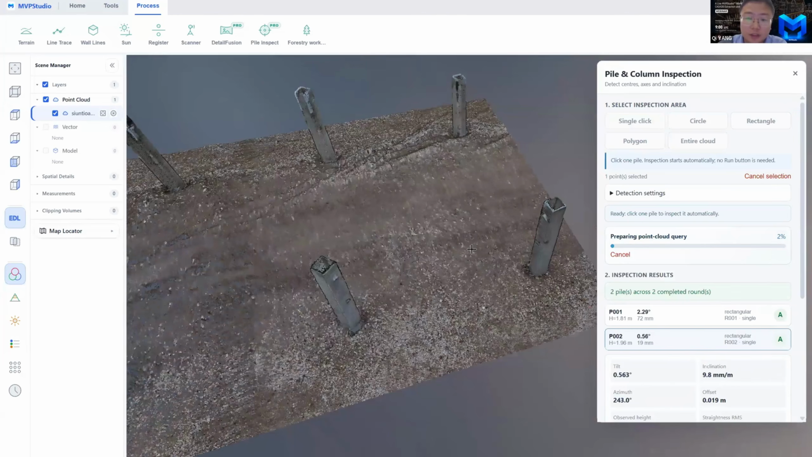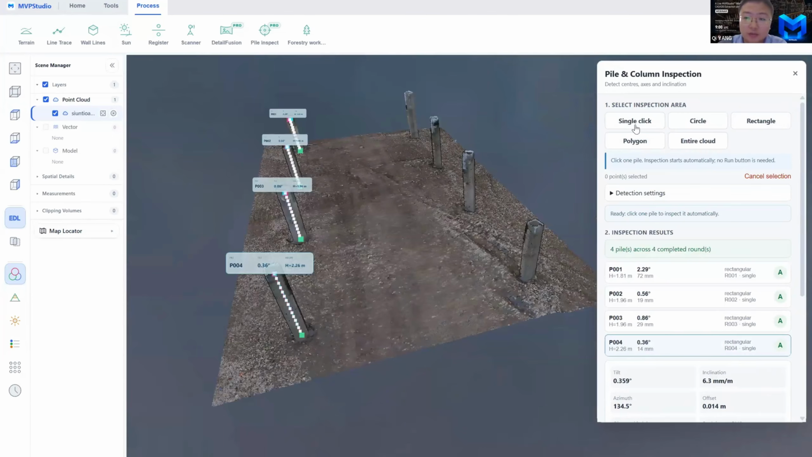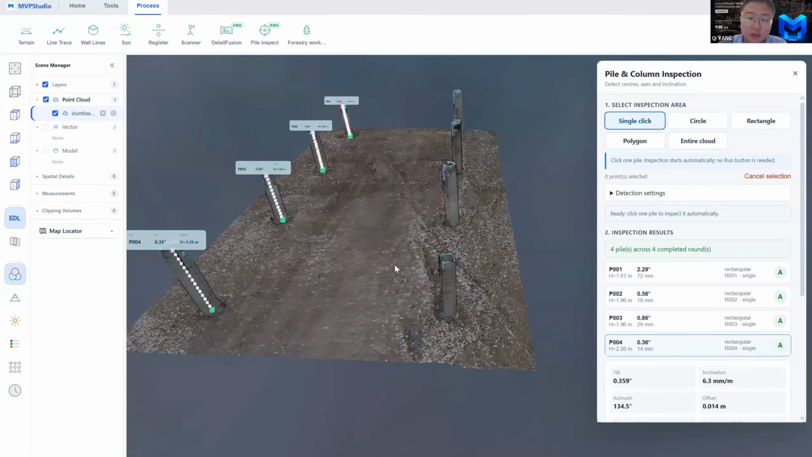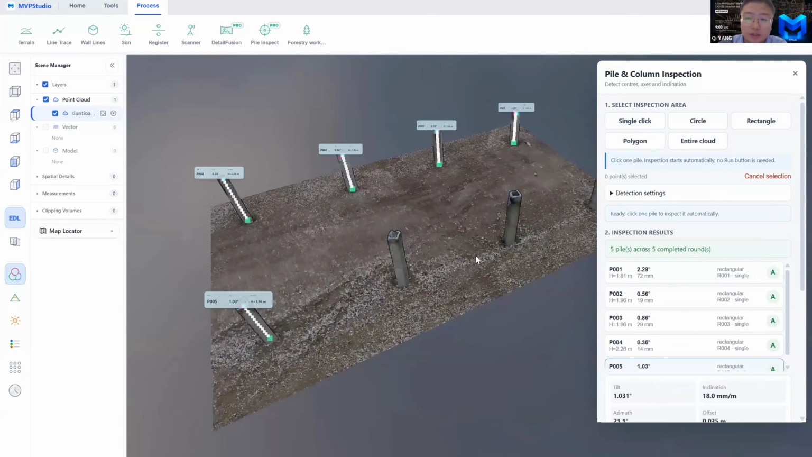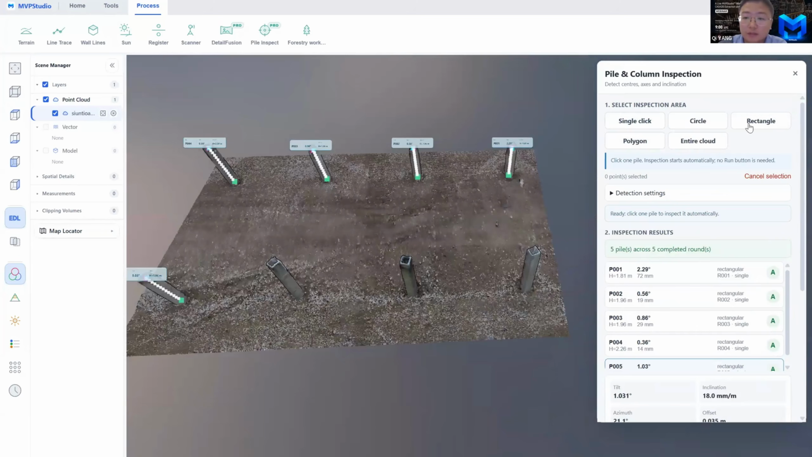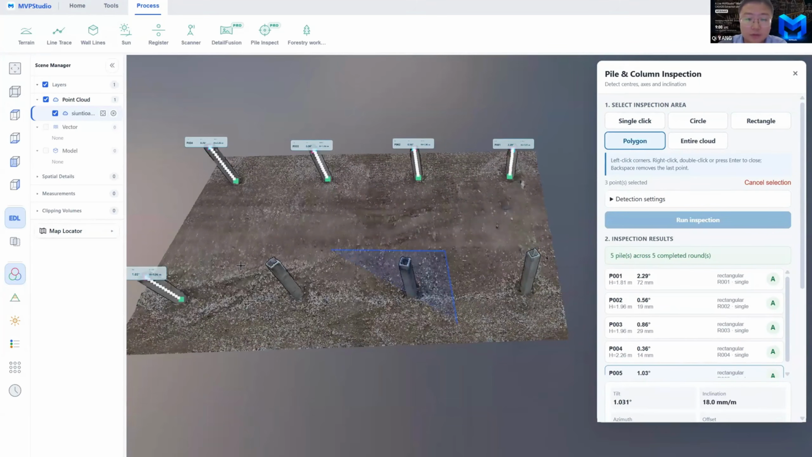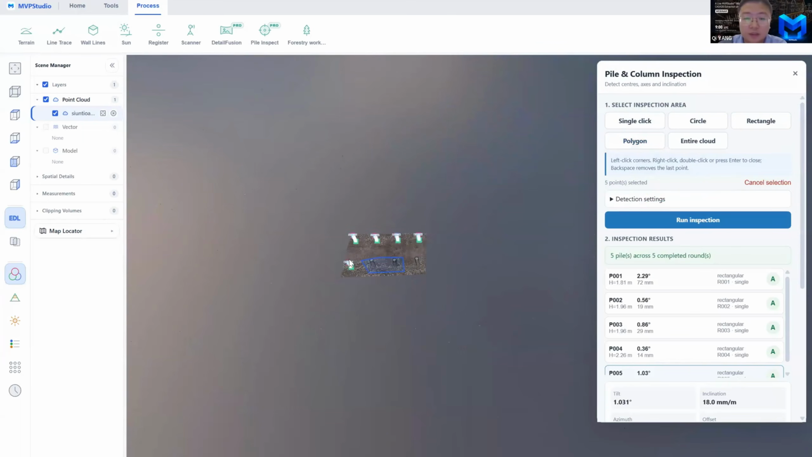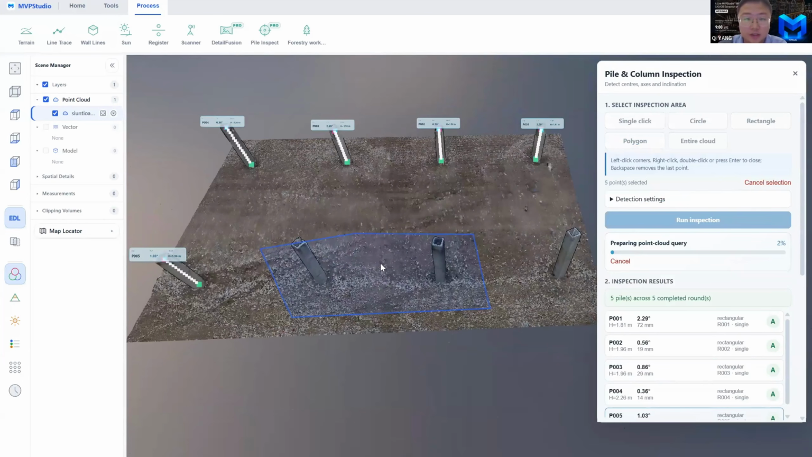This is how we cooperate with our customers and do special functions to help them analyze the point cloud and get better results. You can even use a polygon to circle the piles and run the inspection automatically.